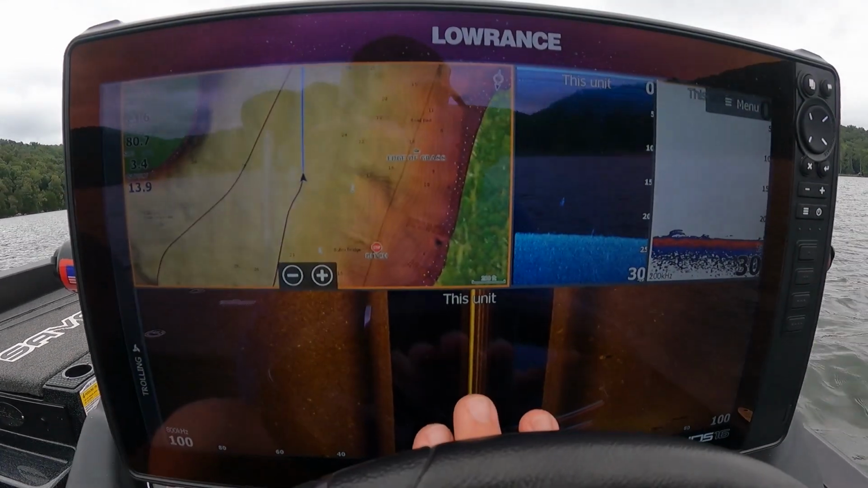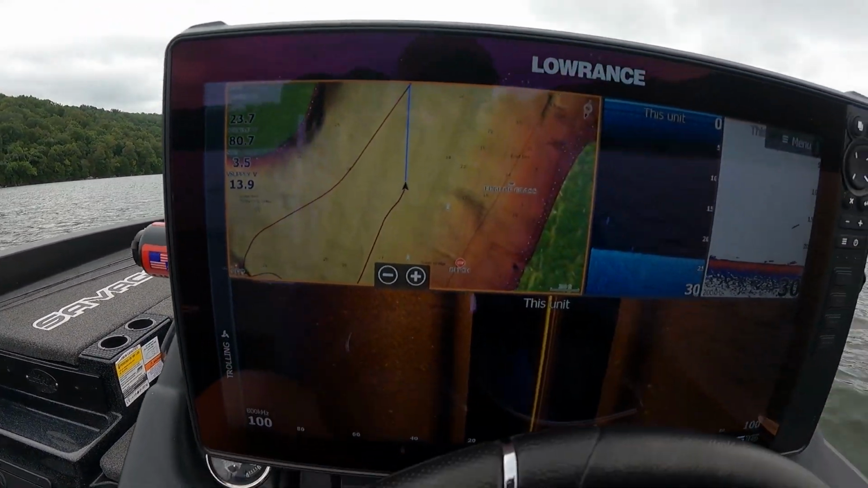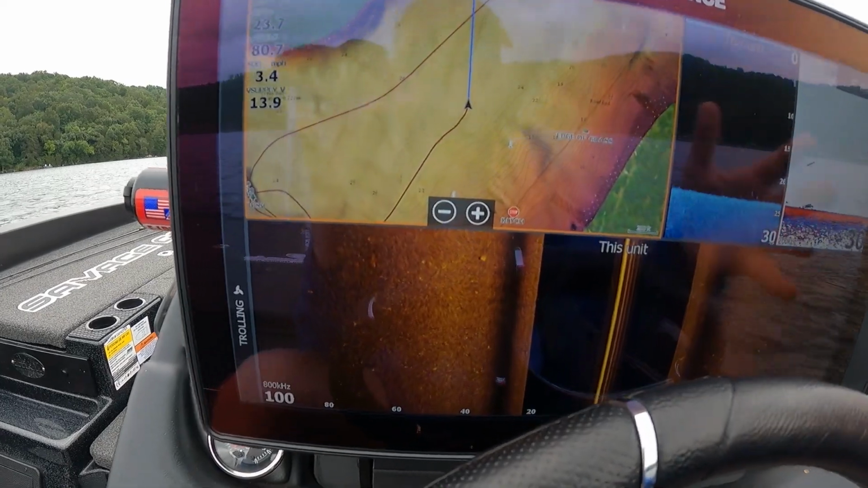But this down here, having a big layout for my side scan, is super important. The bigger you have it on the screen, the more detail you're going to see in the side scan. So that's the primary reason why I have it take up so much of the screen.